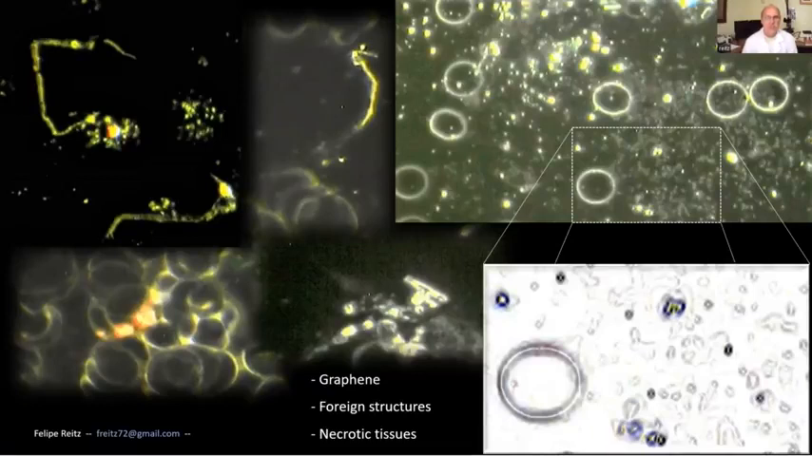We have other groups like La Quinta Columna who found graphene oxide. But the chemical composition appears very complex. So there are multiple metals found.